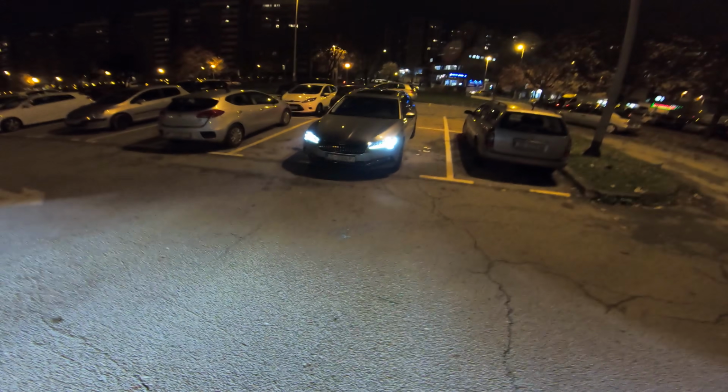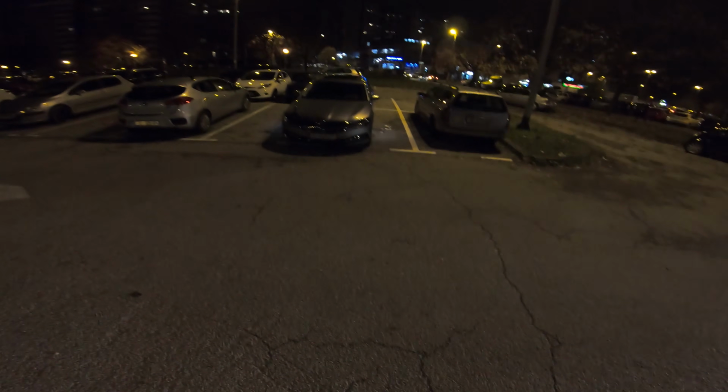And finally, the bottom part of the LED lights turn on, so we know it works.